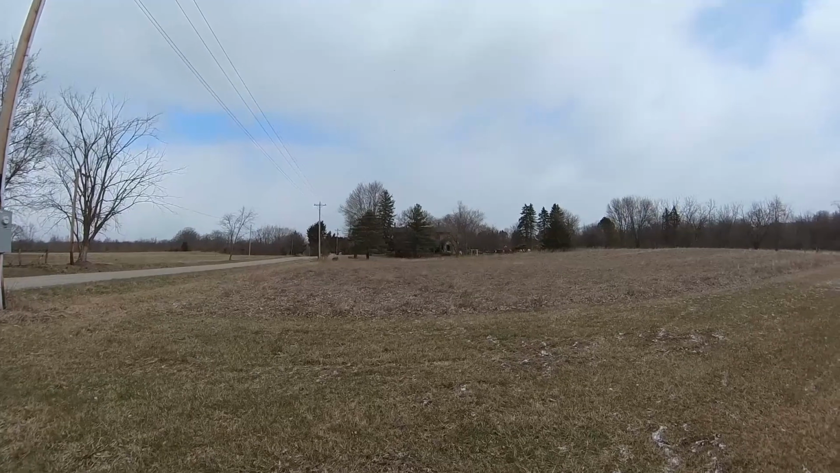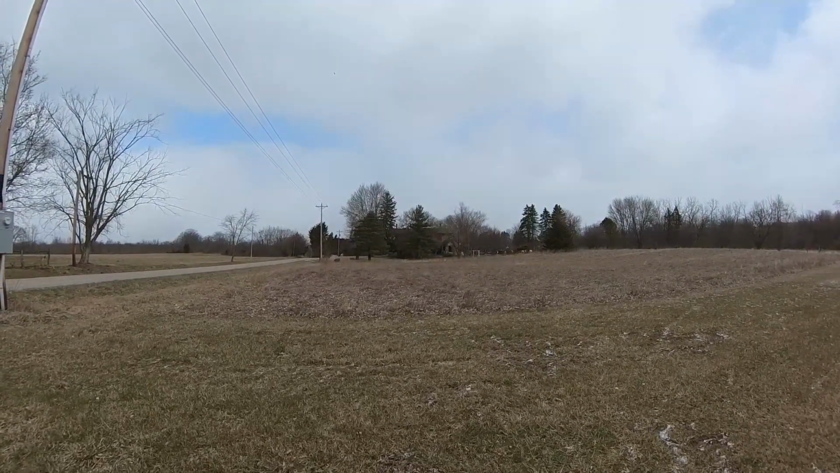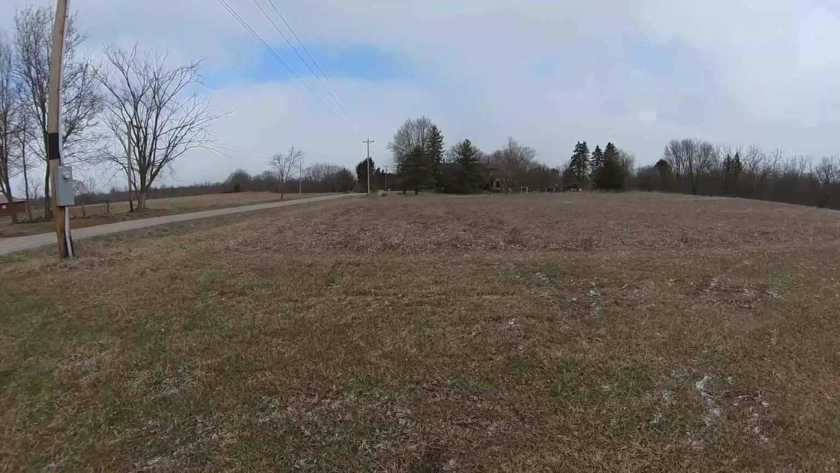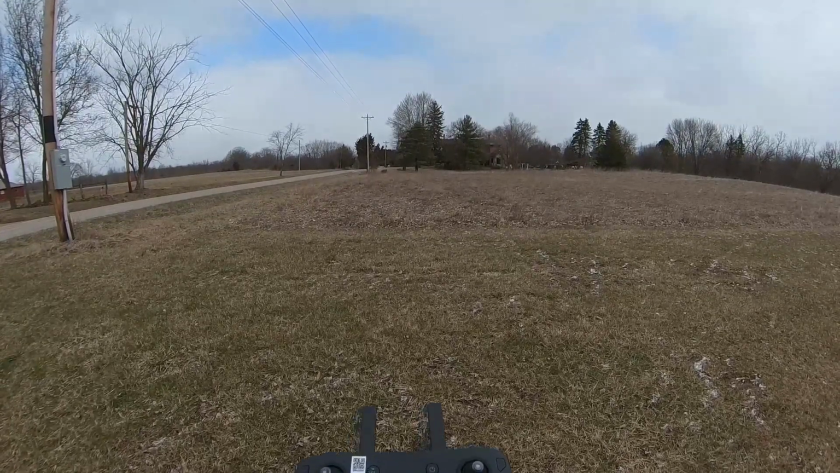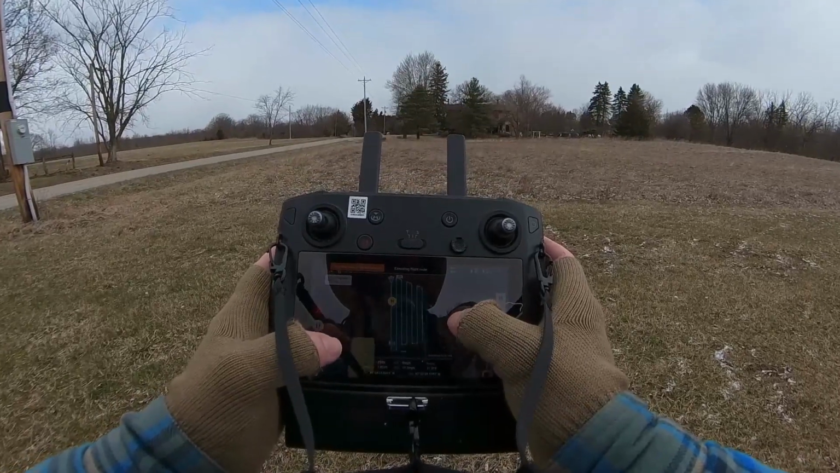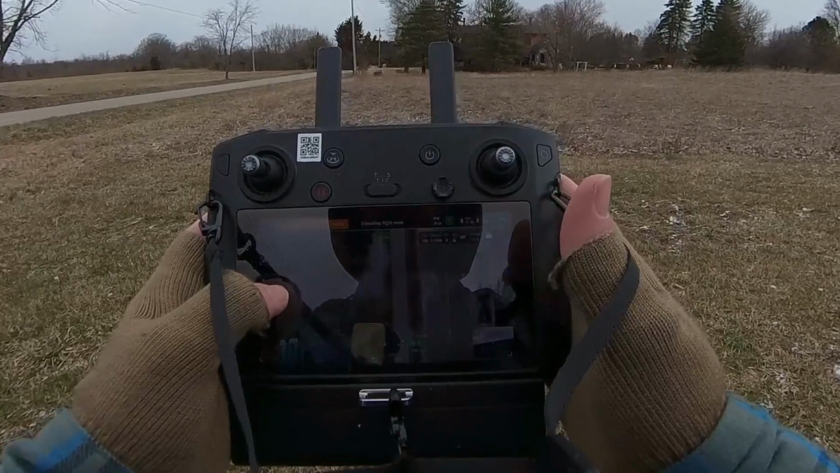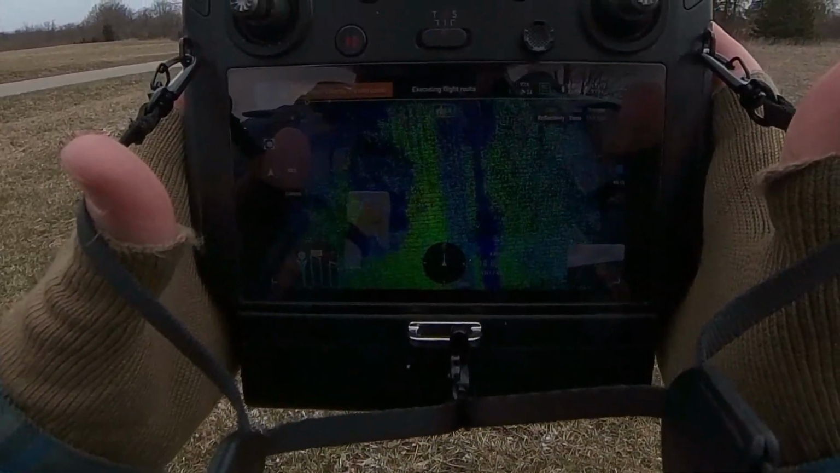I don't know if you could see it, but it's basically just flies back and forth for probably 4 times, and then it'll start collecting data. All right, here it goes. So it's gonna fly that flight path here. And while it's doing that, I'll show you the LiDAR. There's the point cloud that it's collecting. I don't know if you guys can see that at all.